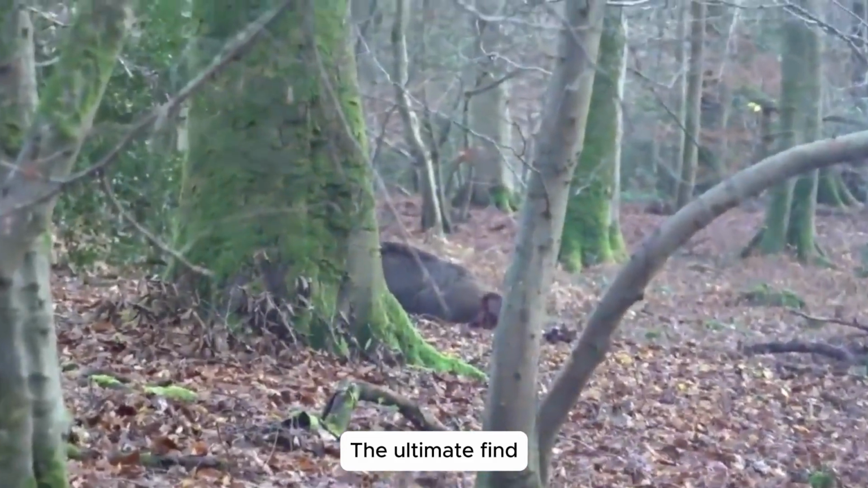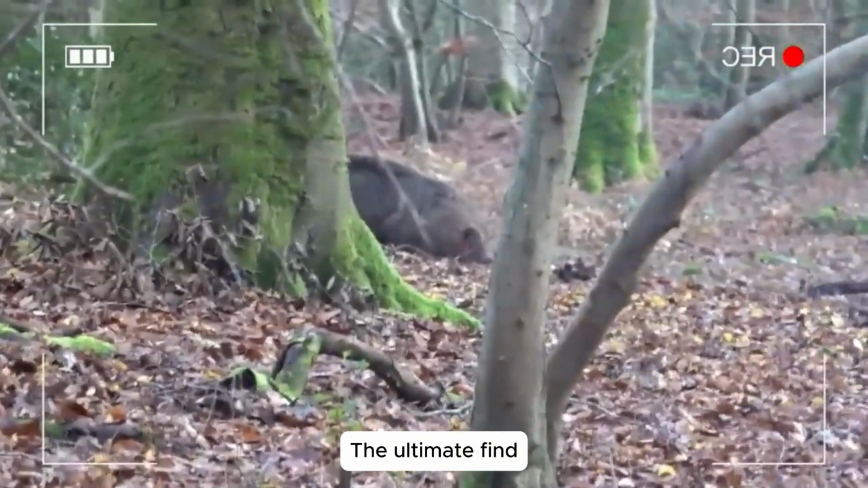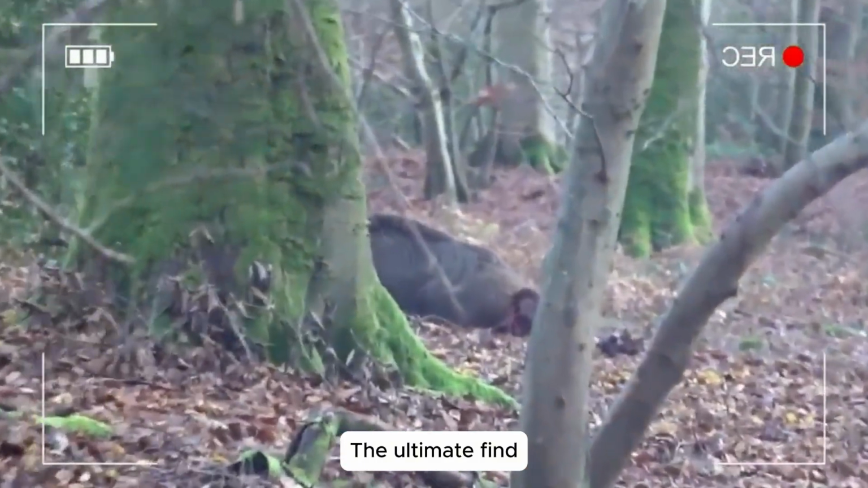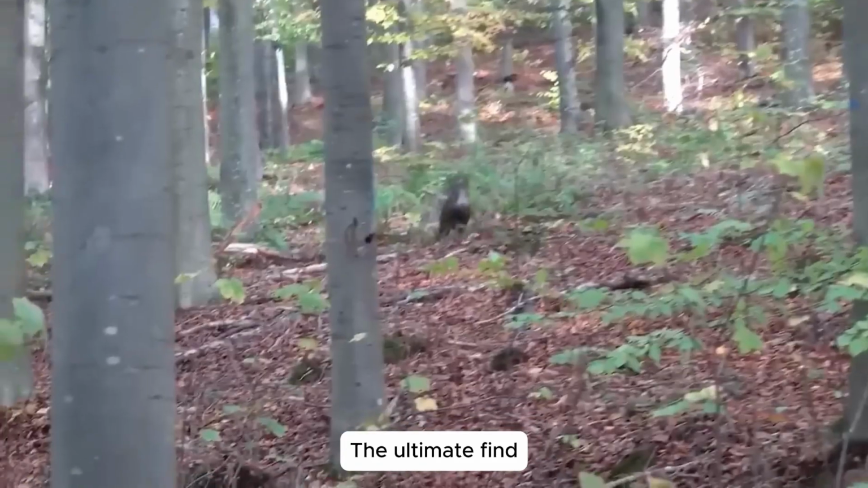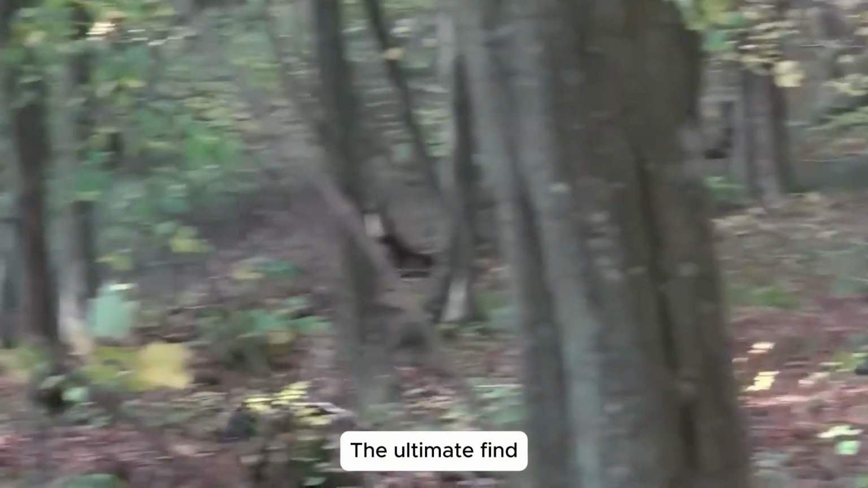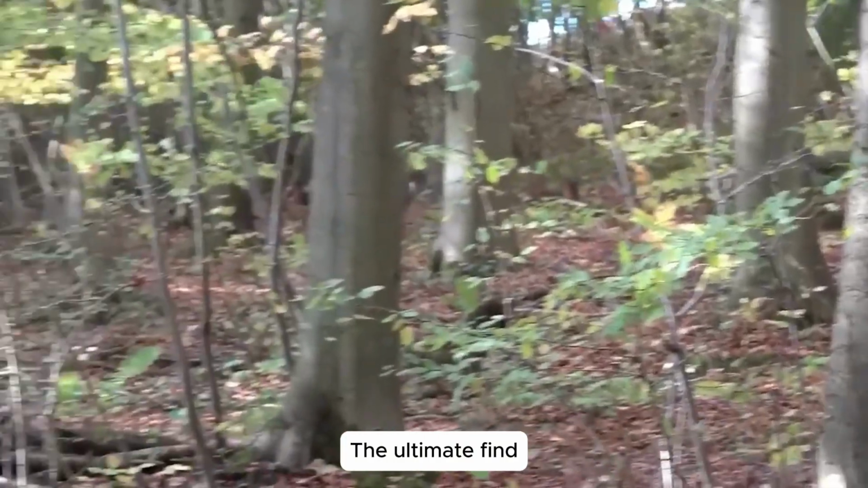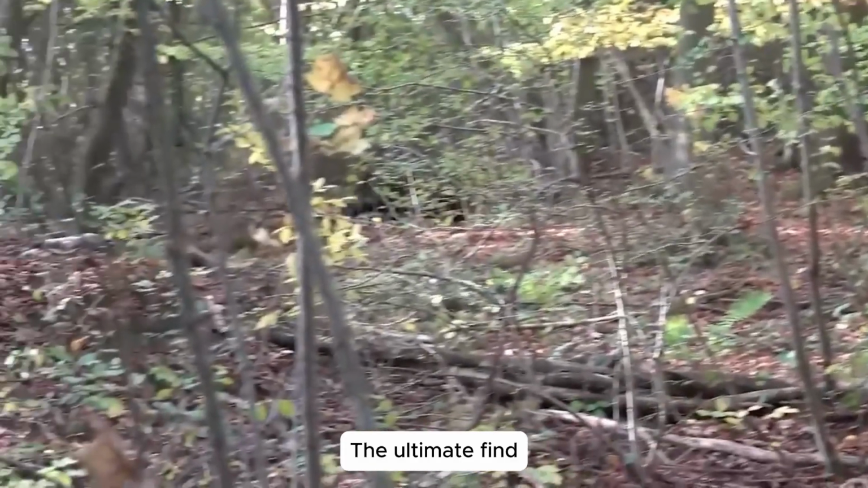Dense forest challenges. We pushed deeper into the dense forest. Here, everything changed. Visibility was nearly zero. Tree trunks blocked every angle, shadows danced unpredictably, and every bush could conceal danger. We moved cautiously, stepping around roots and branches, our senses stretched to their limits.